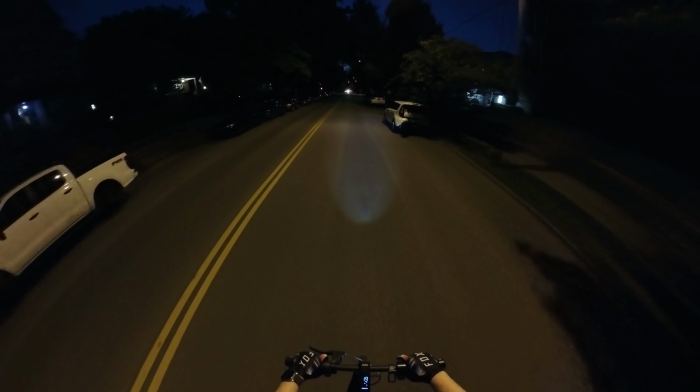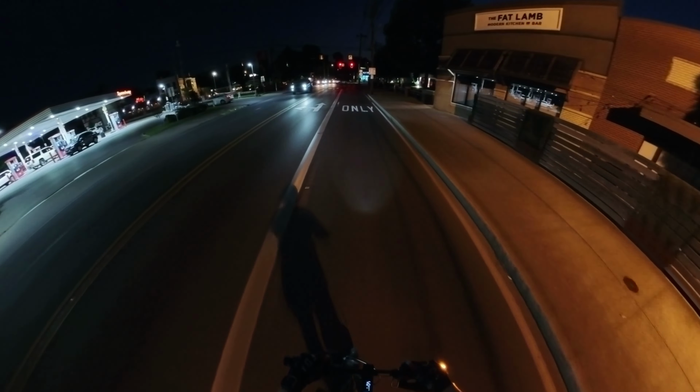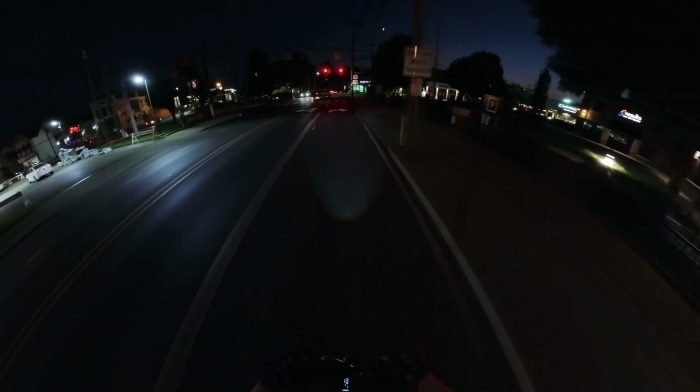Tonight I'm taking the Segway Max G2 electric scooter out for a ride. And after an excruciatingly long red light, I'm back on the move. But yes, I'm taking the Segway Max G2 scooter out for a ride at night because it's been incredibly hot right now. I don't feel like taking it out during the daytime.